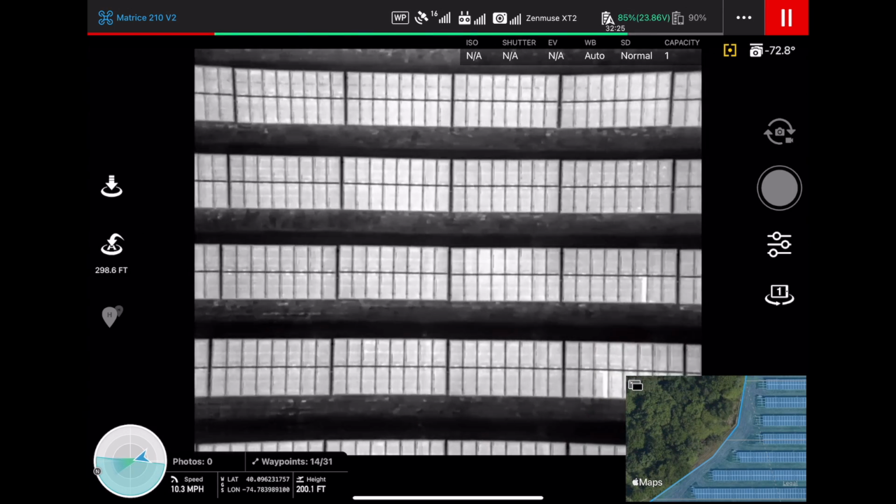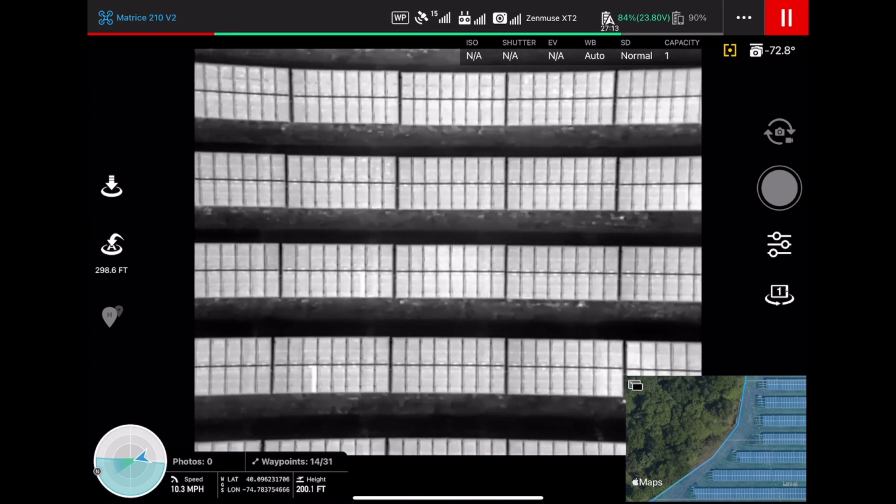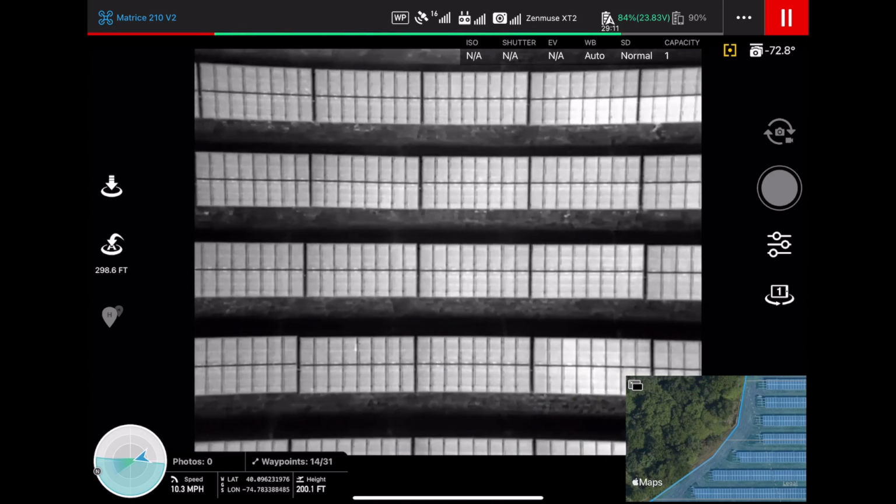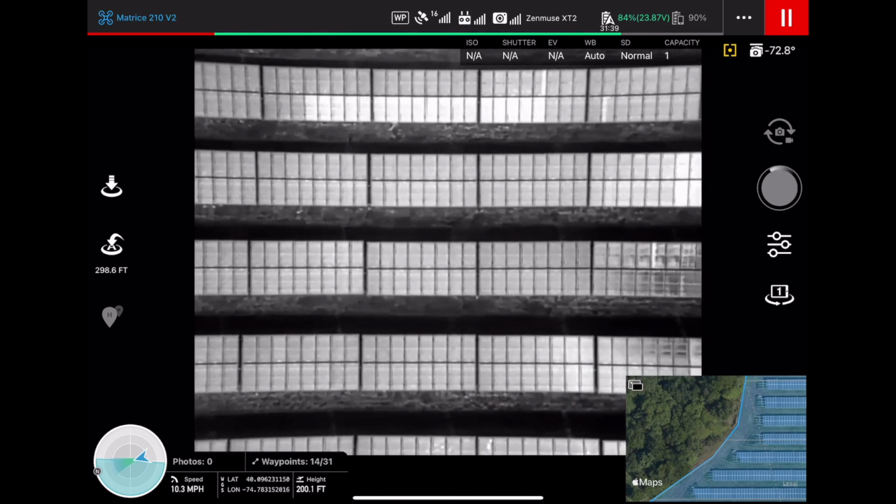So you can see on the right side of the screen, the white circle, that's the shutter, and it's actually taking the photos. I believe it was every 1.5 or every 2 seconds. And it just does this automatically, so you don't have to manually press any buttons or anything.